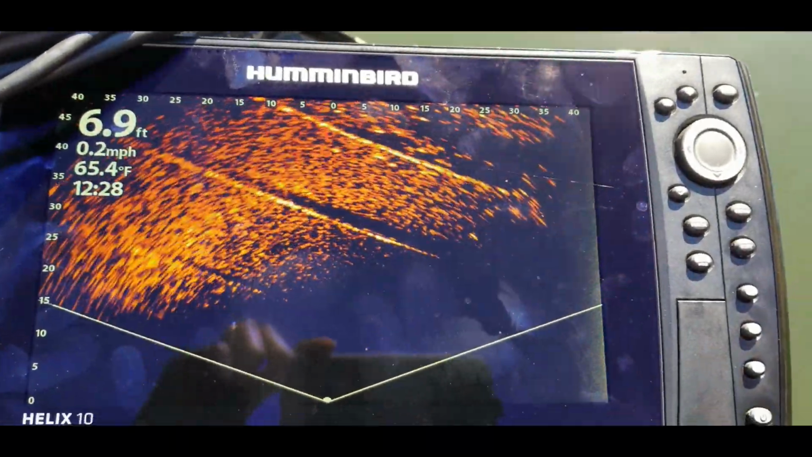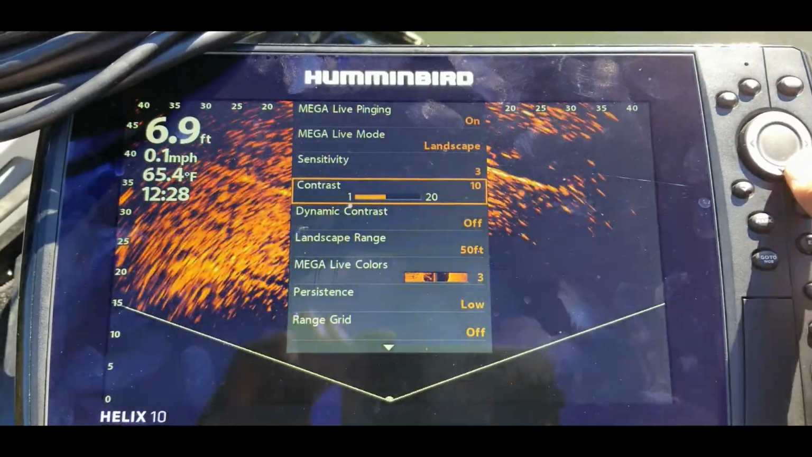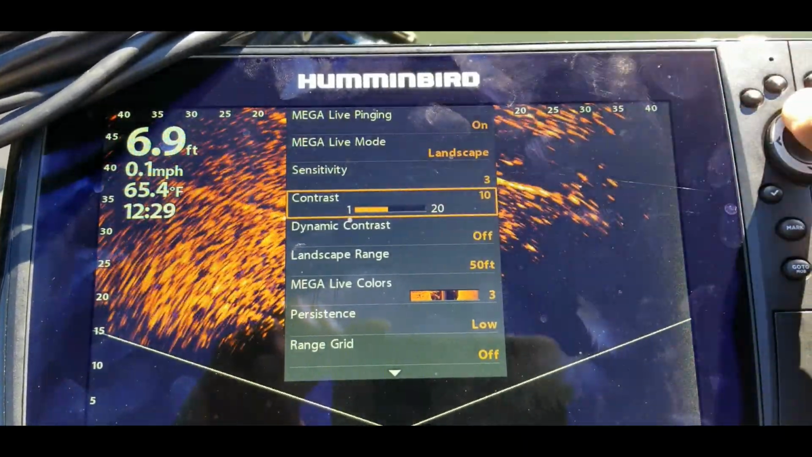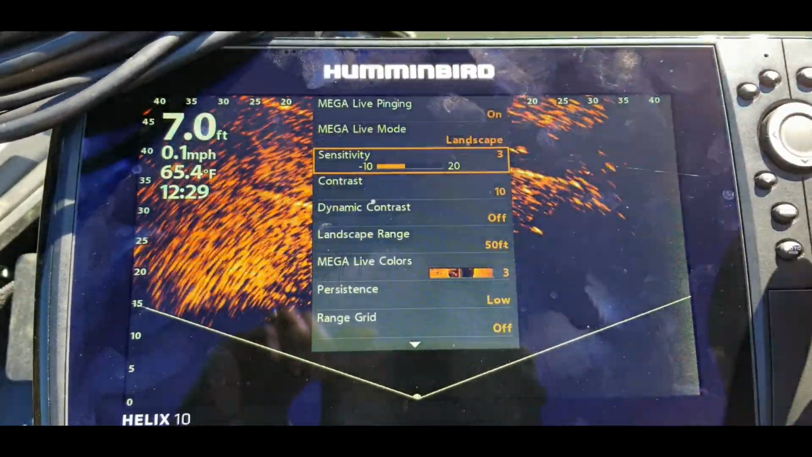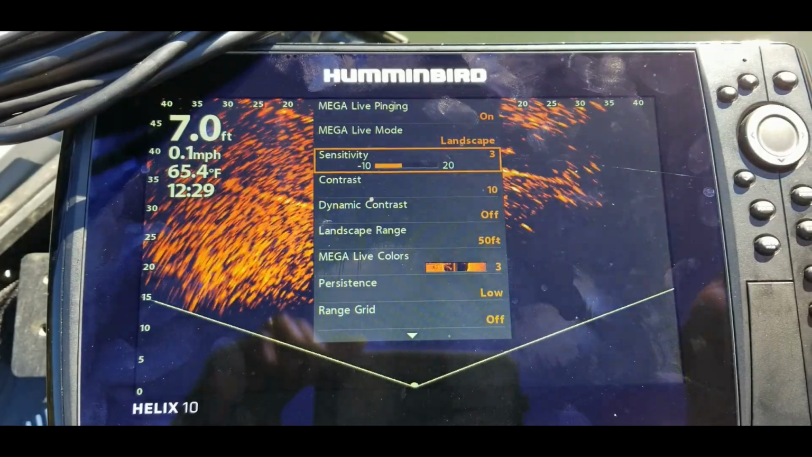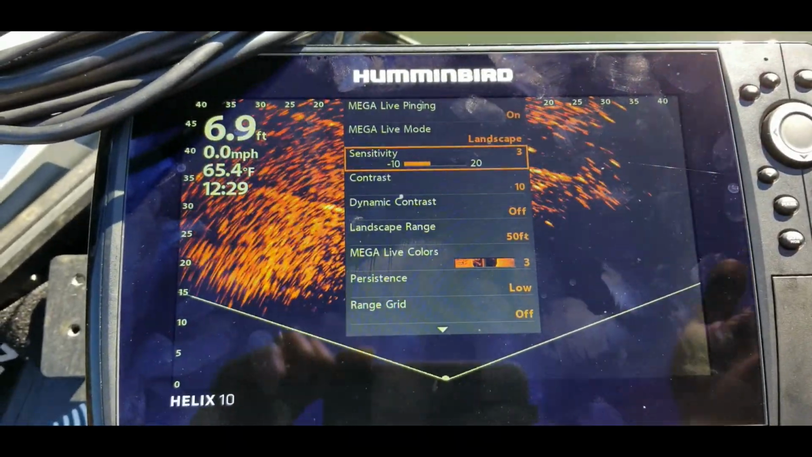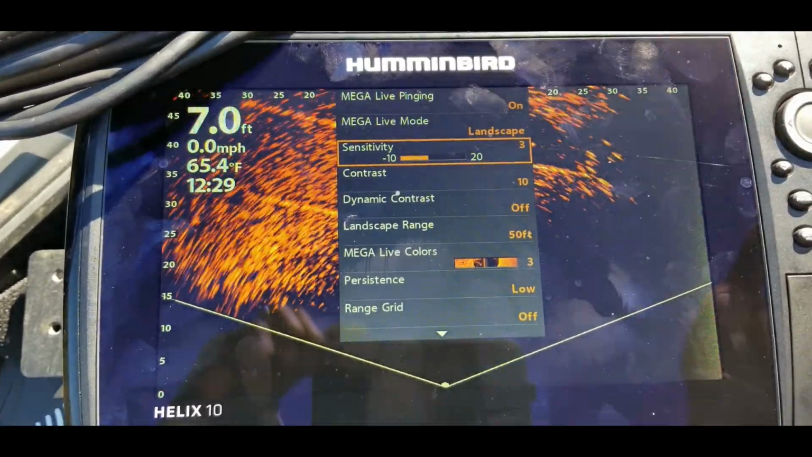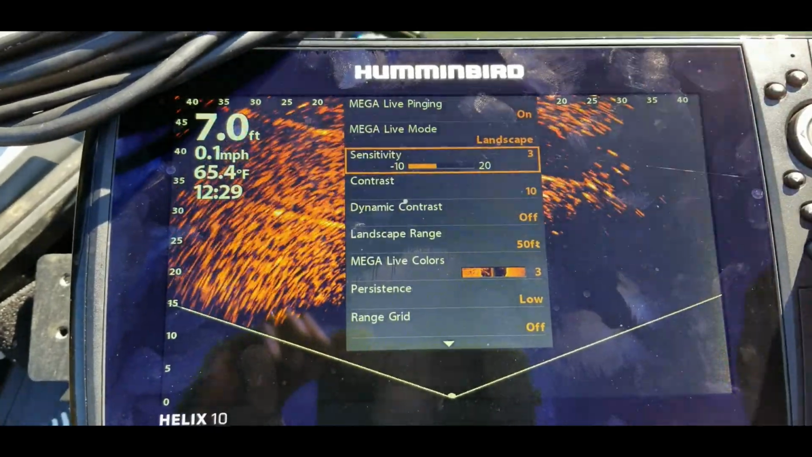Basically, the things that you will be working with on here are, you would hit your menu button once, and you have your contrast and sensitivity. Those are the two settings that you will mainly be changing in order to get the picture the way that you want. And like I said, it's good to set this up here, so once you're out on the water, whether it's grass, rocks, or anything like that, you know that your unit is set up correctly in order for you to see things pretty clear when they're on the screen.